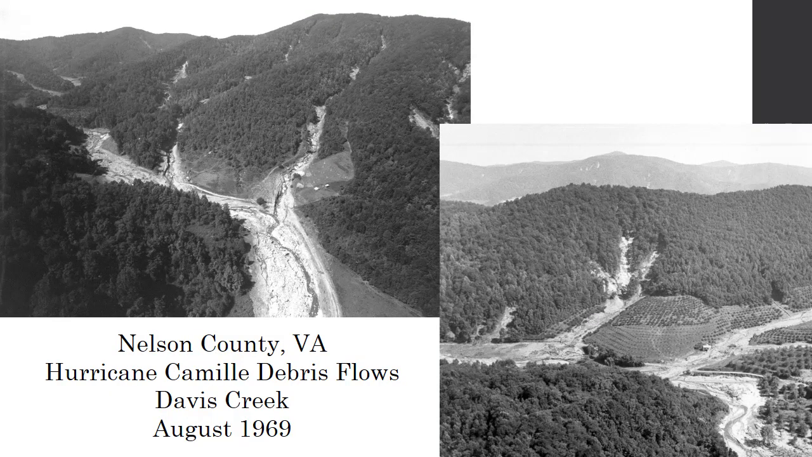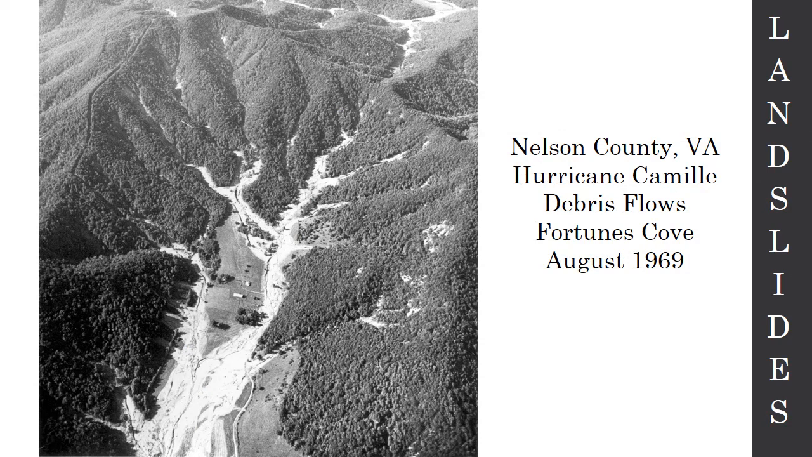And this is exactly what happened during Hurricane Camille, especially in the Davis Creek area near the center of the county, just to the west and north of Livingston. All of these features that you see coming down off of the mountains here, those are debris flows. This is the Fortunes Cove area of Nelson County, again to the west of Livingston. It's also a Nature Conservancy site. If you want to go and take a hike out here, I highly recommend it because you can see all these features from Hurricane Camille.